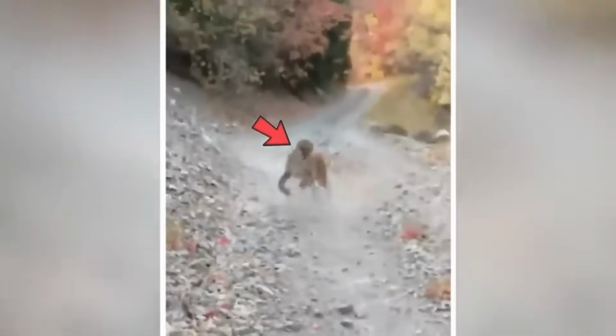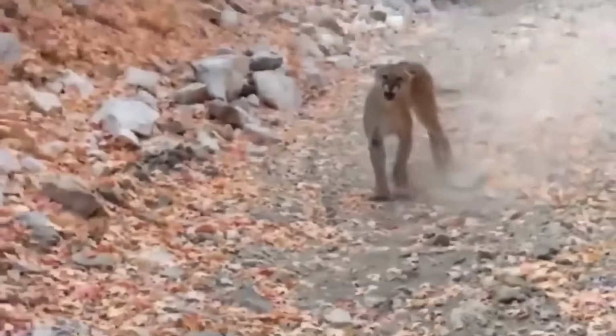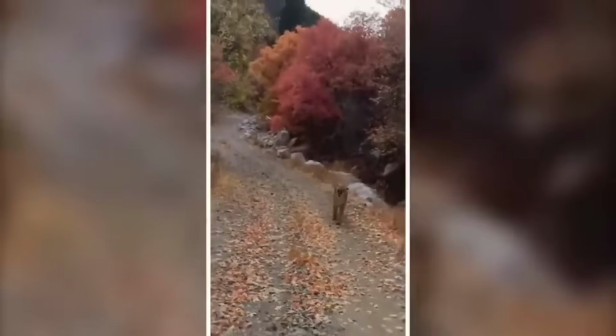But you know what's even crazier? He manages to narrowly escape like a boss. This dude had a seriously close call. But he lives to tell the tale, and we're all glad he made it out in one piece.